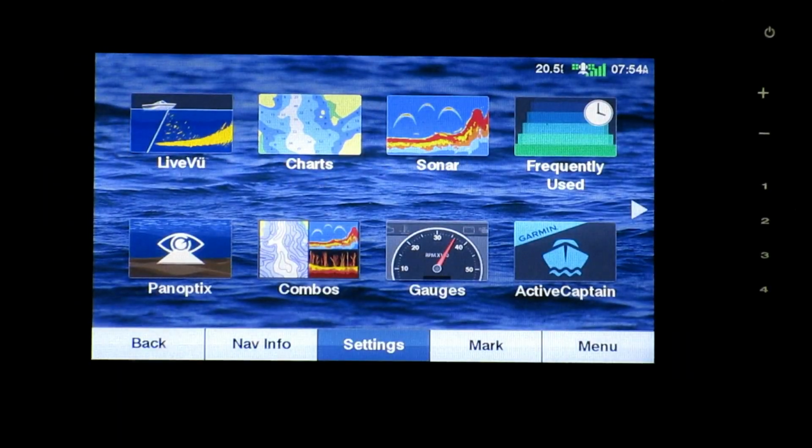Get back to the home screen. So that was kind of it on charts. There's navigation charts, but again, that's more if you're out in a boat.